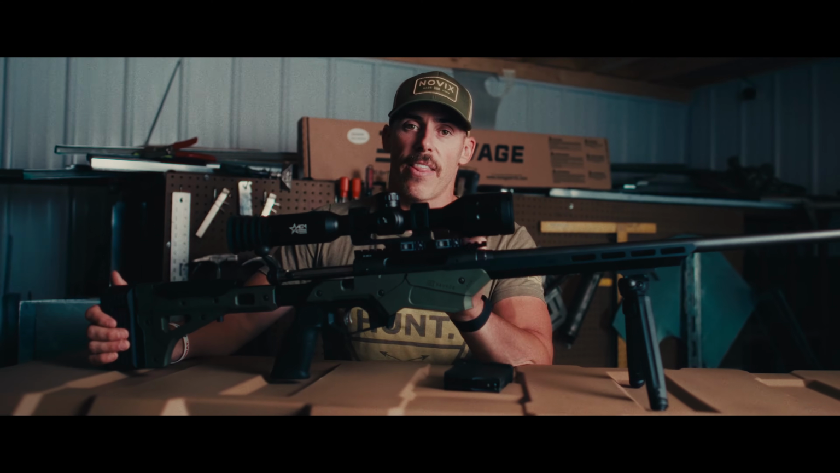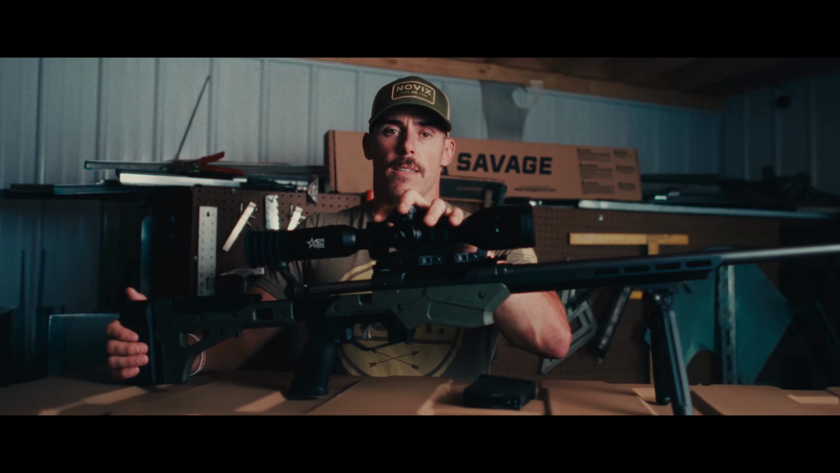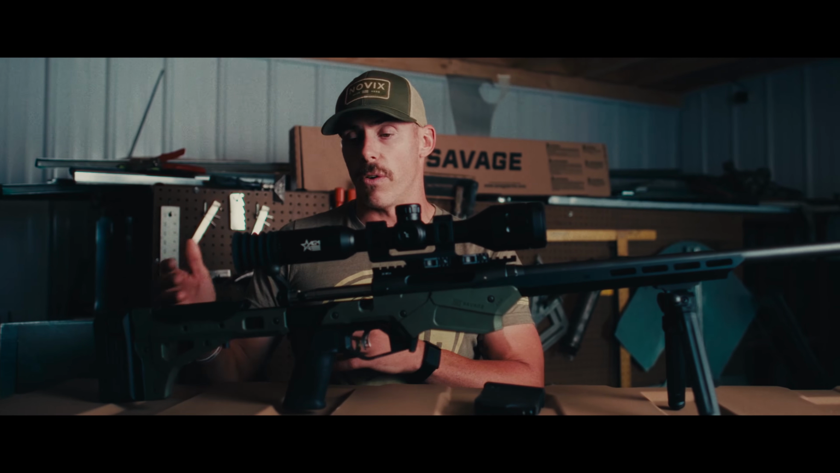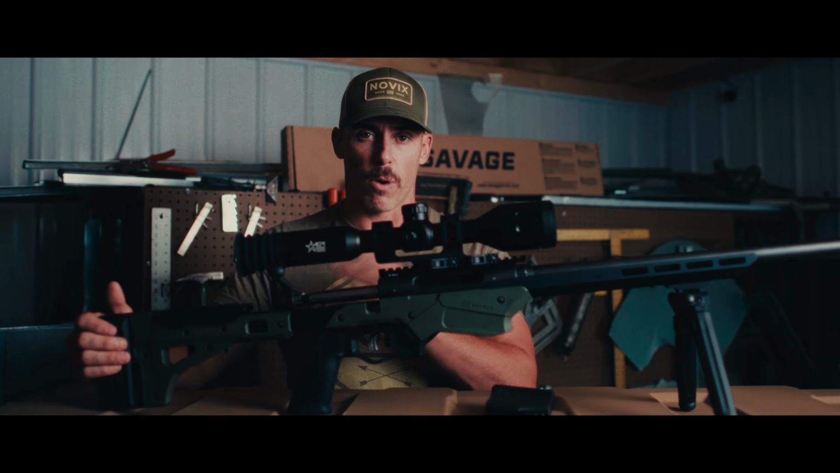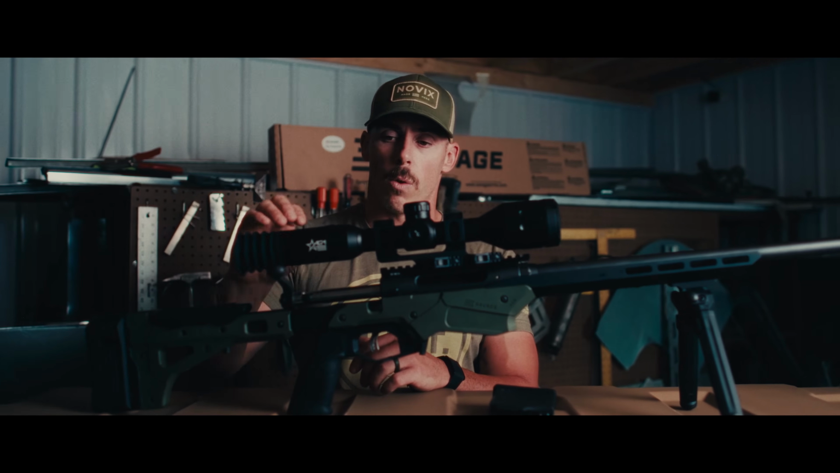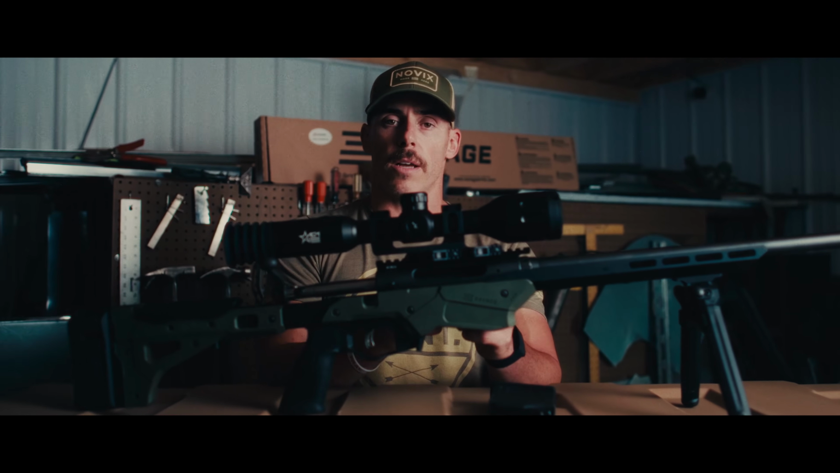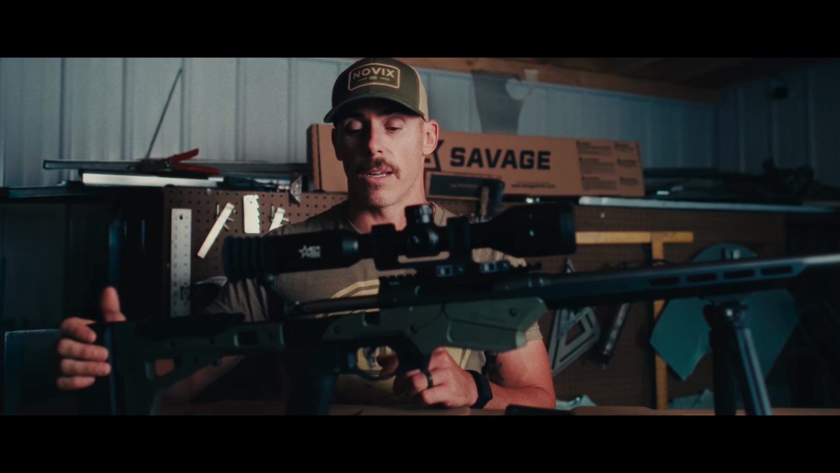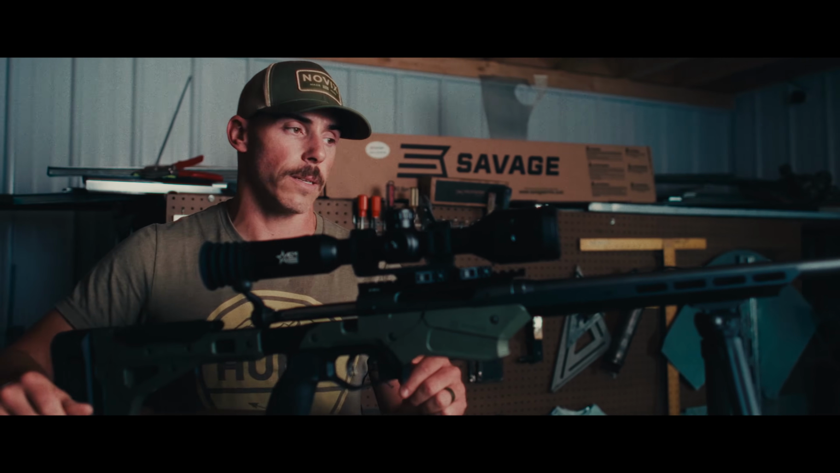So the other good thing about that system is we can take the quick detach off, and we can mount this on several other rifles. This scope actually has multiple profiles built into it. So once we got it sighted in here, we know where it goes on the pick rail. We can move it to another rifle and change them back and forth anytime we want. So super nice, really nice system.